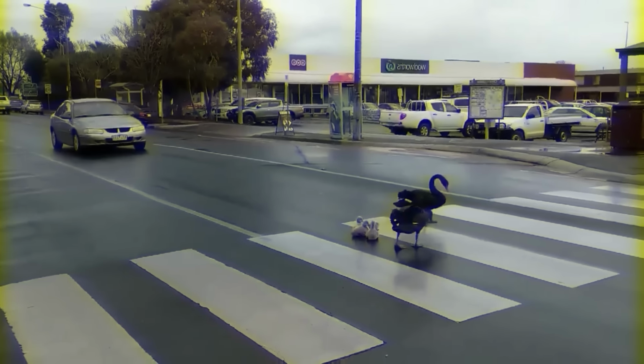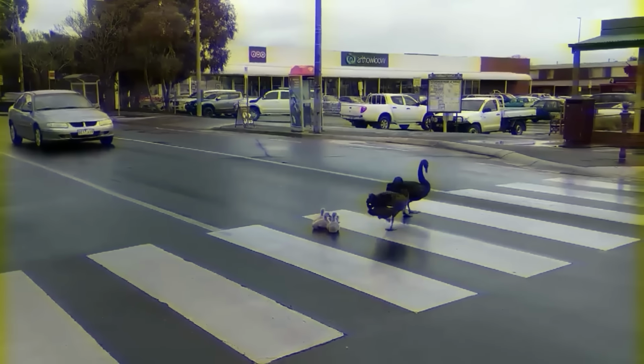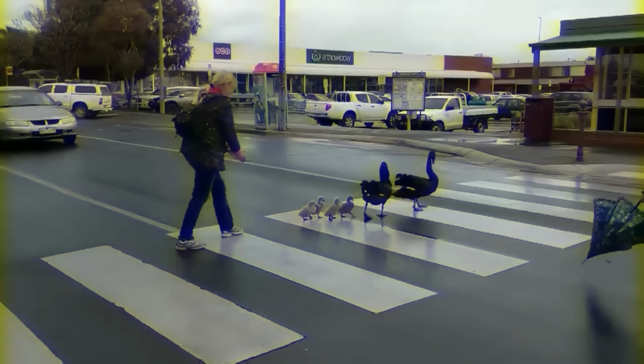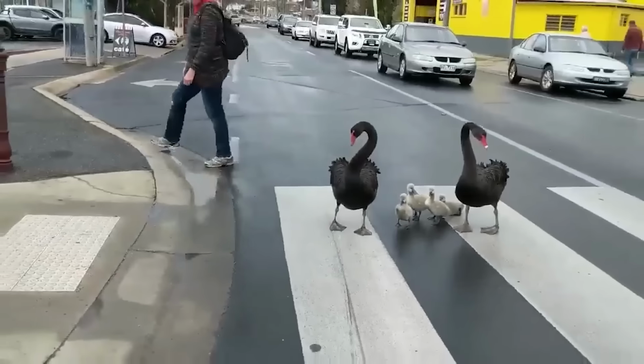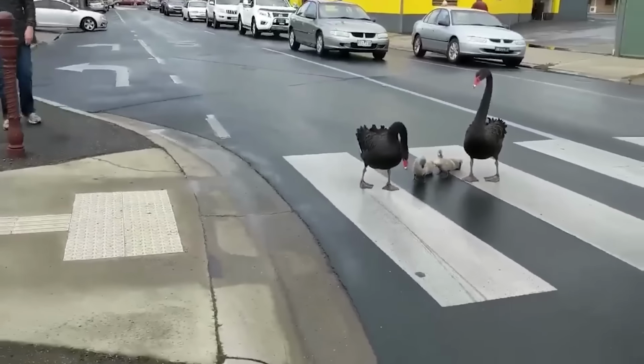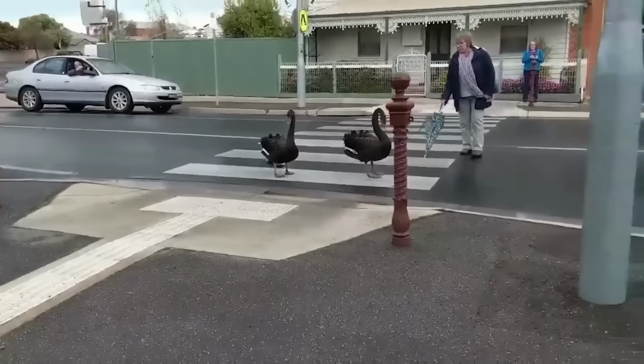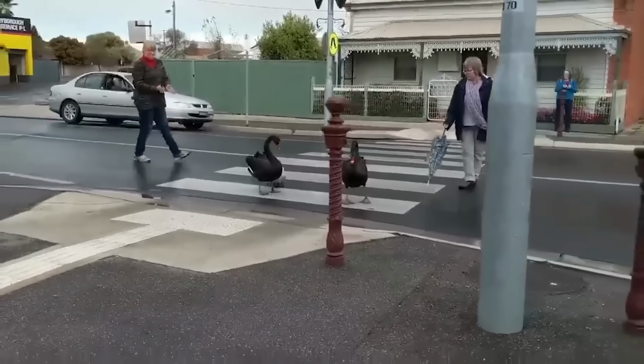In this heartwarming video, the swan family is seen crossing the road, receiving helpful guidance from locals who can't resist the charm of these feathered friends. Traffic comes to a standstill as the swans take their time, showcasing the community's affection and respect for these beloved birds.